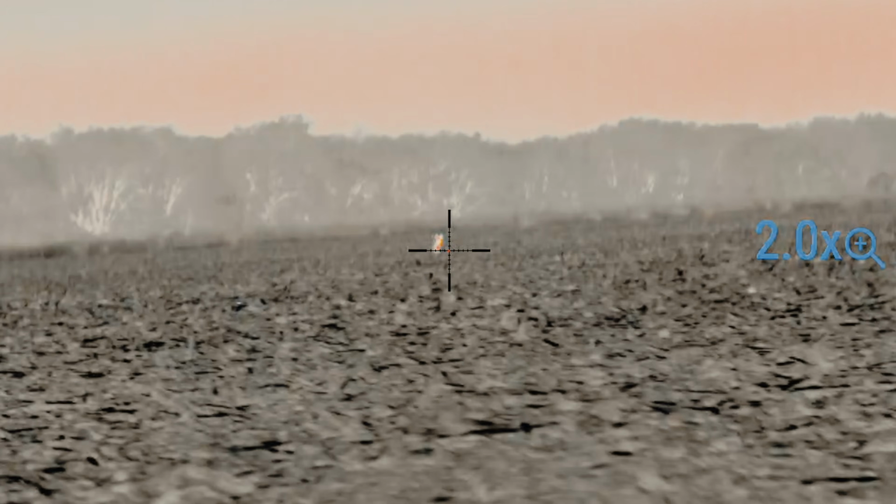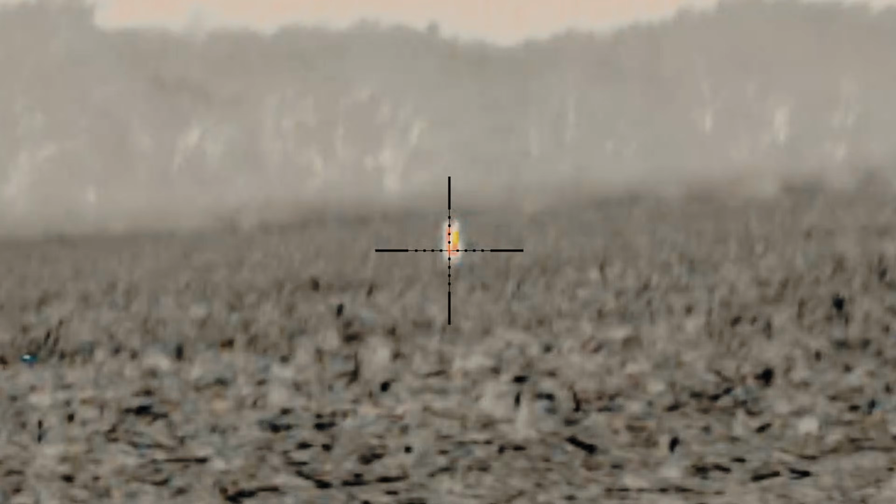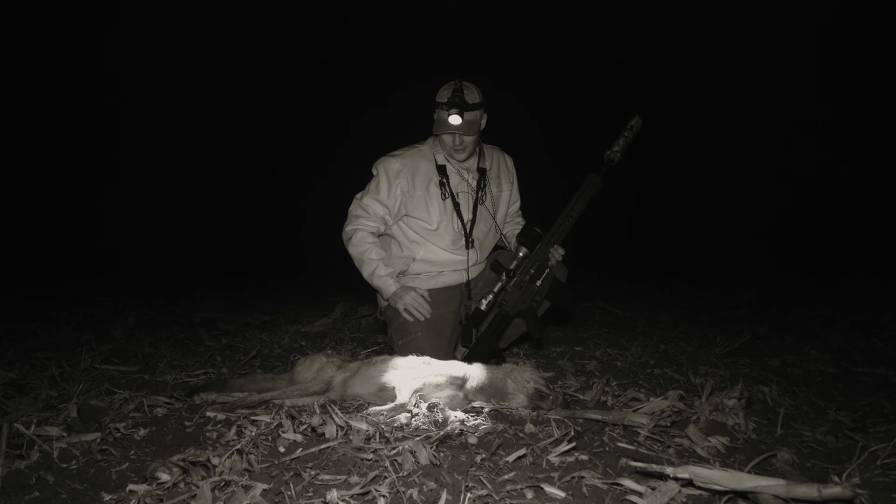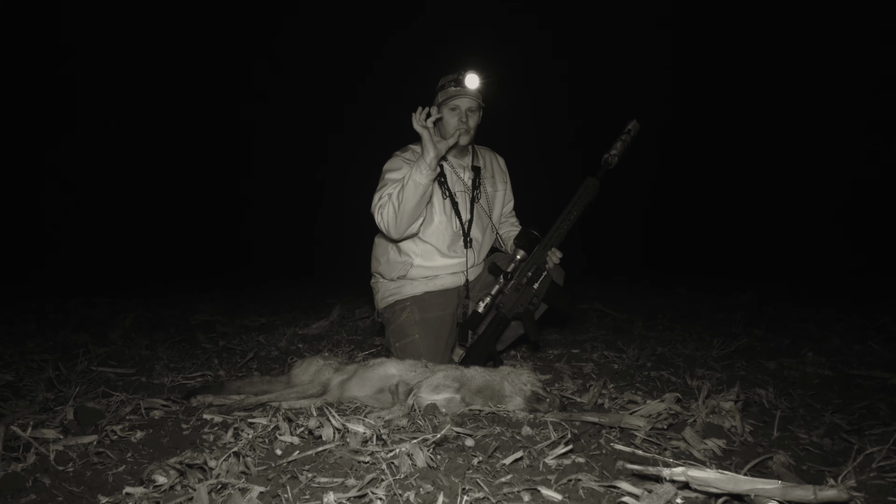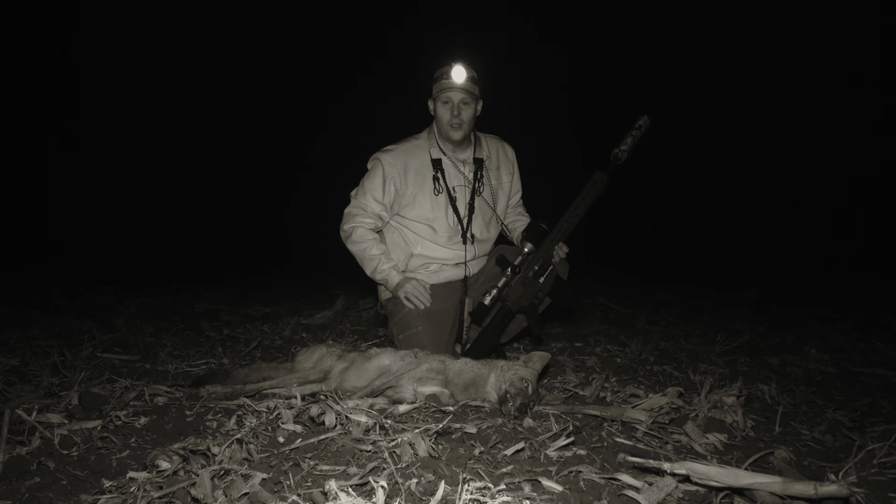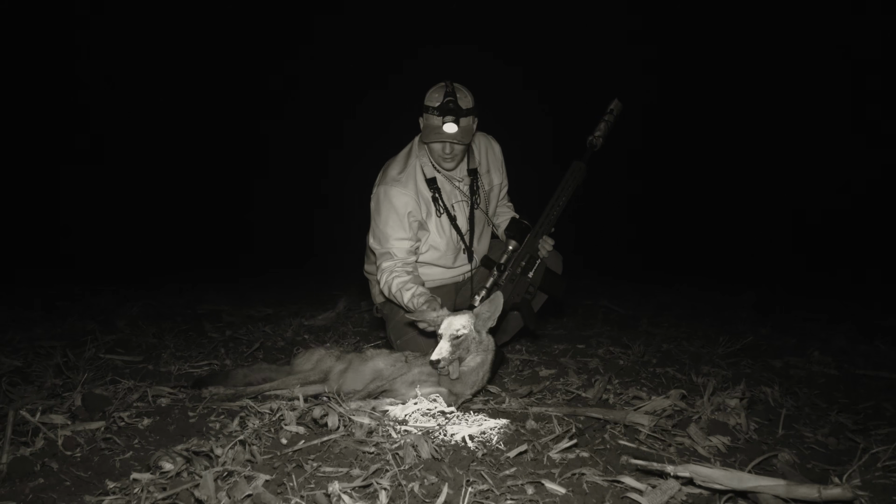Came in nice and slow. Wasn't one of those hard chargers that you can't control. You can't ask for any better. Just came straight at us the whole time. And that 6.5 Creedmoor, it was pretty cool because I had that red hot on there, and there was a spot where his heart was. It was bright red, and I put it on there and just, whoosh. That'll work, man. What a day. I think we're gonna head in and go get some rest, and hopefully we have another morning tomorrow like we had today. It was good.